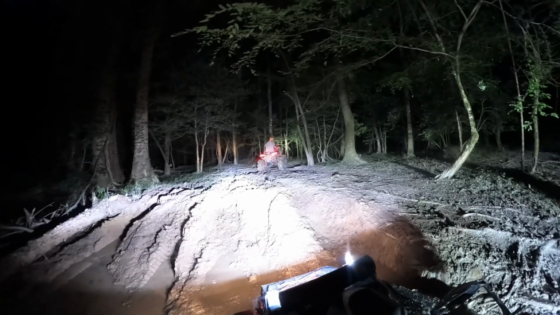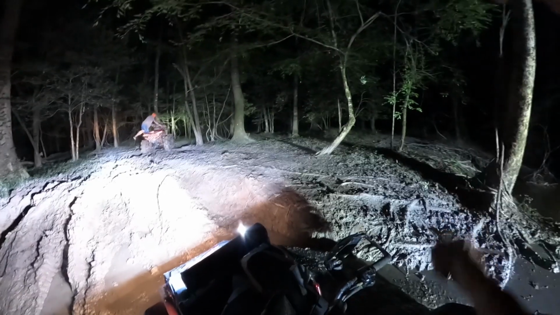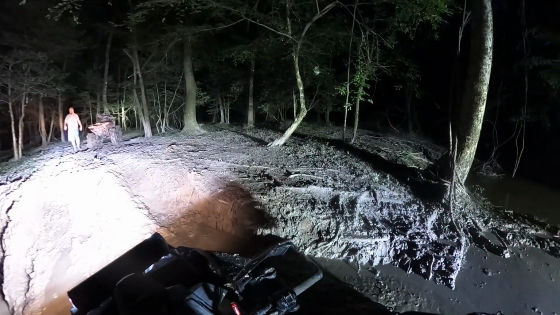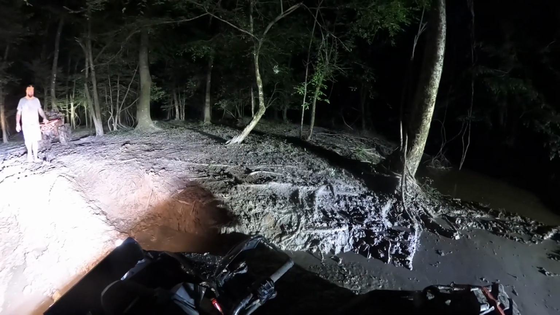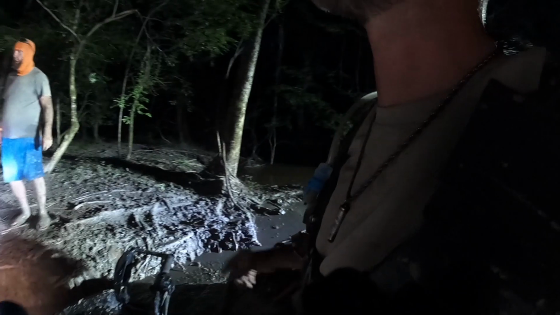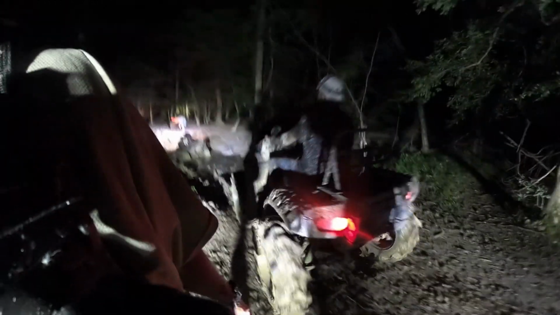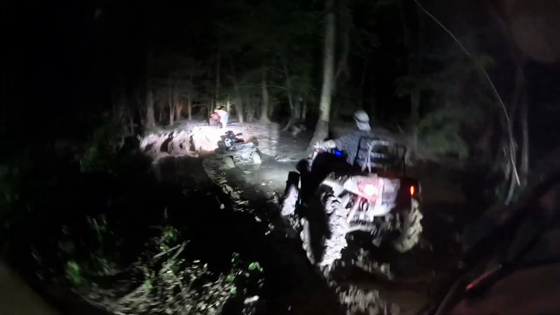Think I should just winch to that tree right there to your right? Babe, go grab that green strap in the back of mine. I just hooked that tree to the right there. That tree right there, I'll just hook to it and do like I did the big one and winch myself out. I'm going to winch myself to the tree.